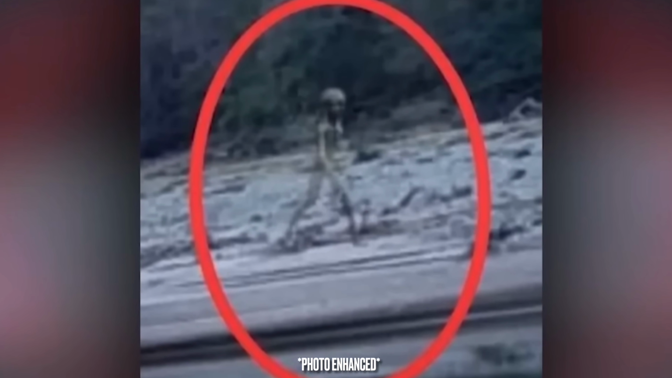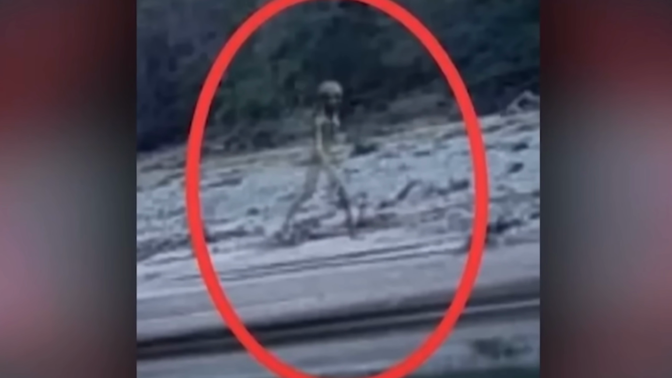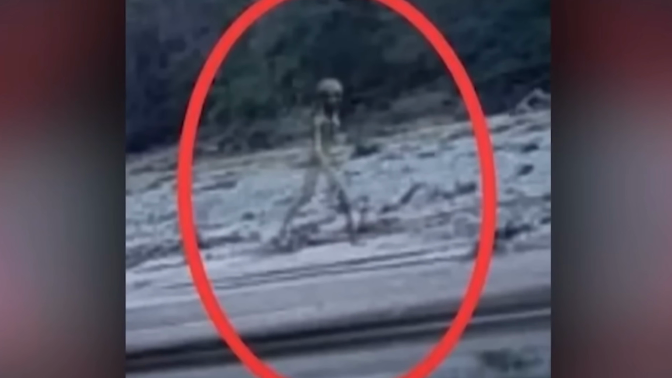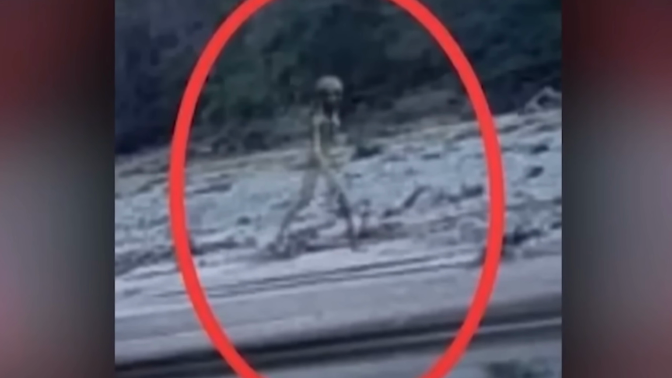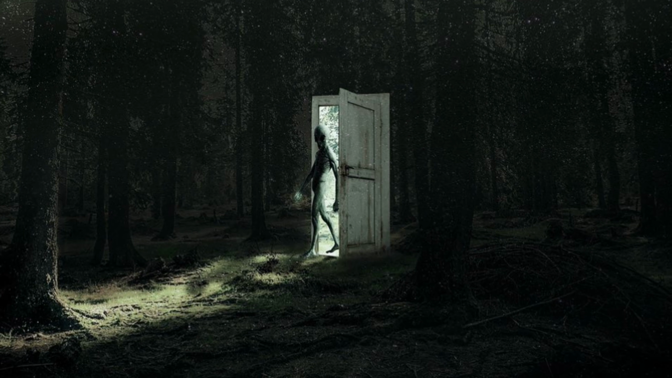Apparently, many trusted and very well-known ufologists and extraterrestrial experts are getting involved in this. They are in the process of reviewing and analyzing the photo to see if it's authentic or not. One specific ufologist stated that it does look like an authentic photo of a gray alien, but he says that further research is needed.